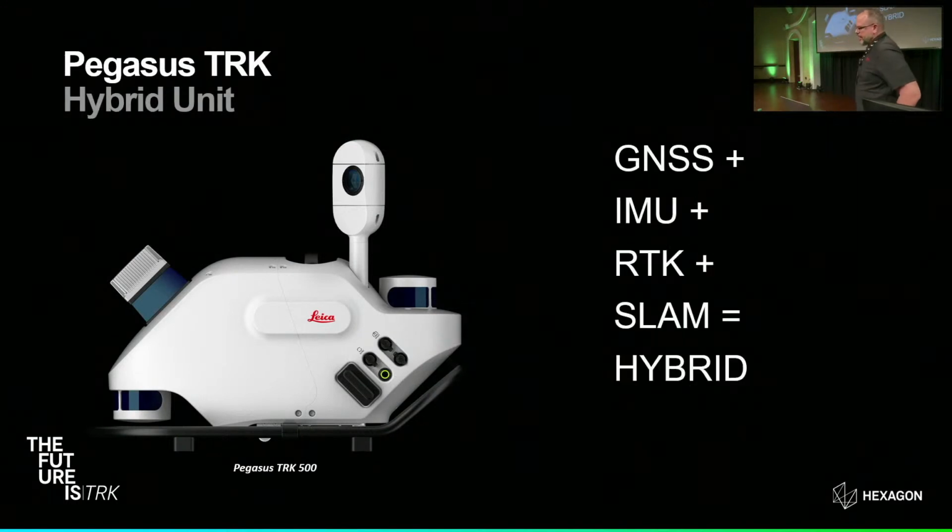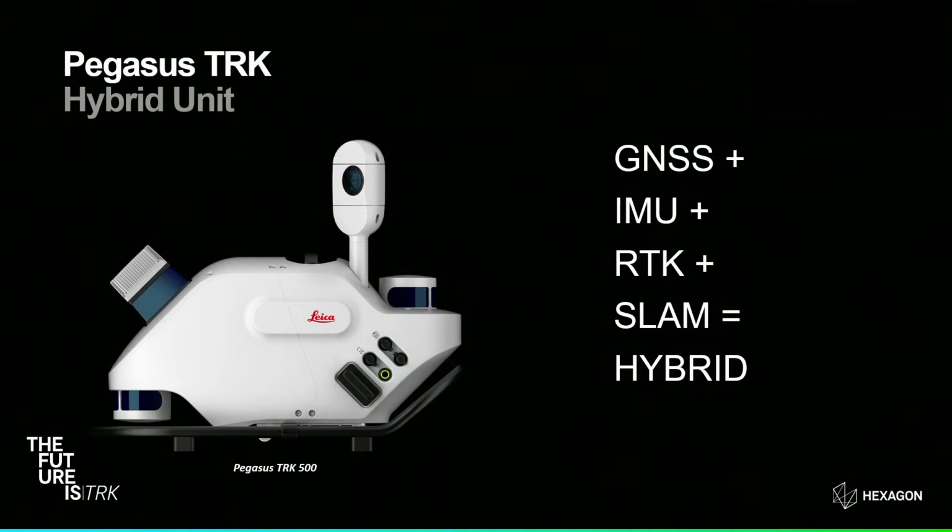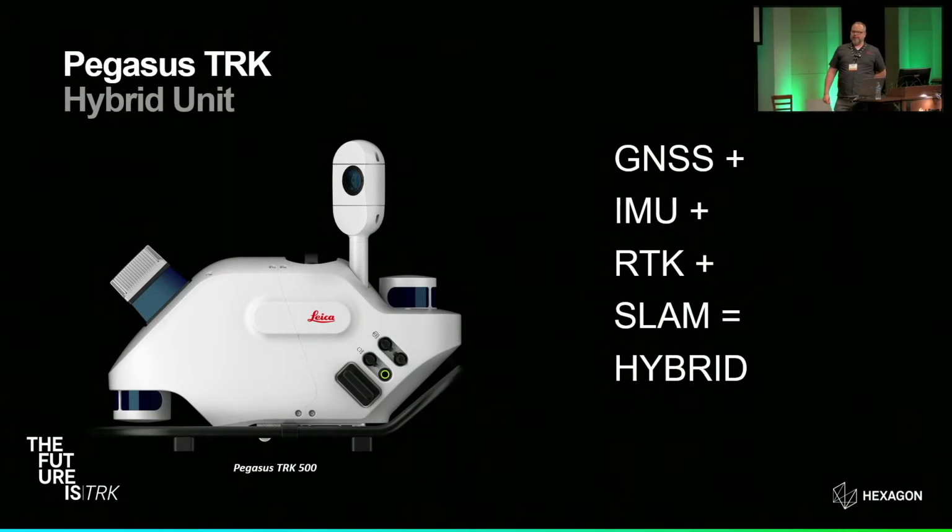So when I talk about a hybrid unit, what we're getting at here is GNSS plus 400 hertz IMU plus a real-time kinematic connection to Leica SmartNet or another VRS system, coupled with the 2 dedicated SLAM sensors that you see on the front and the back of the unit. All of these sensors working together are going to yield the best possible accuracy on your trajectory. And it's also going to facilitate real-time, it's not post-processing, right? It's real-time processing of your trajectory.